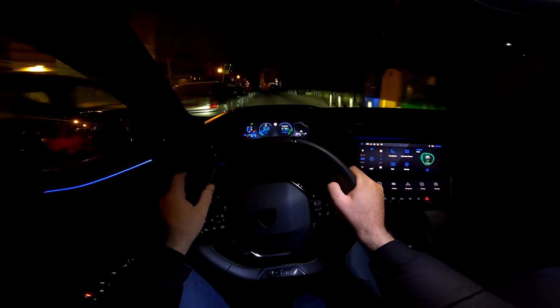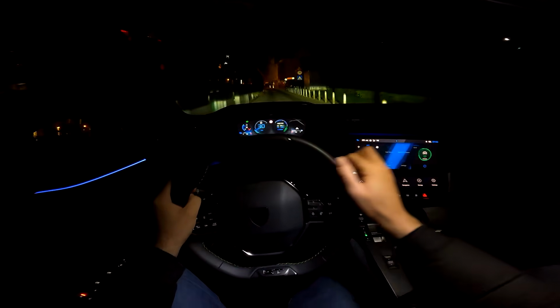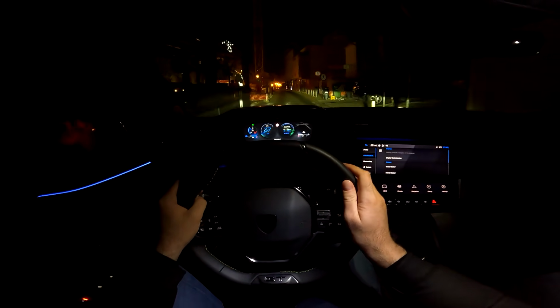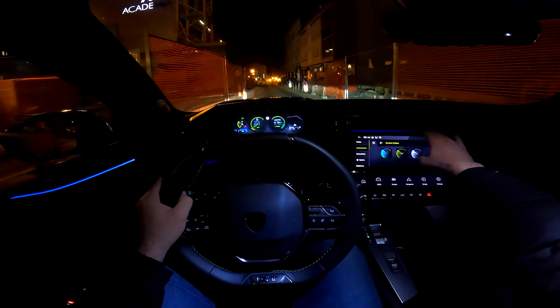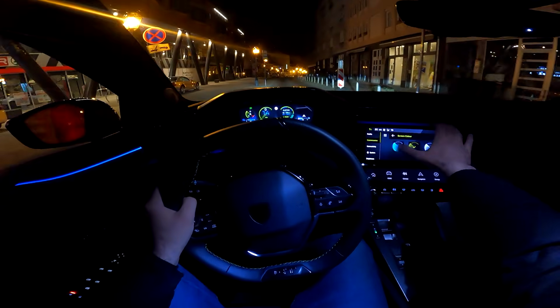And here in front of us, the dials, they can have a few colors actually. So if you go to customization and screen color, blue, this is like a yellow one, and white one.